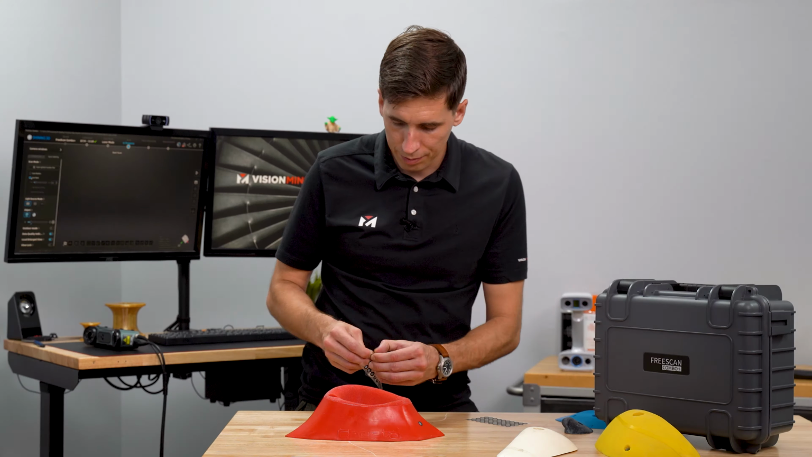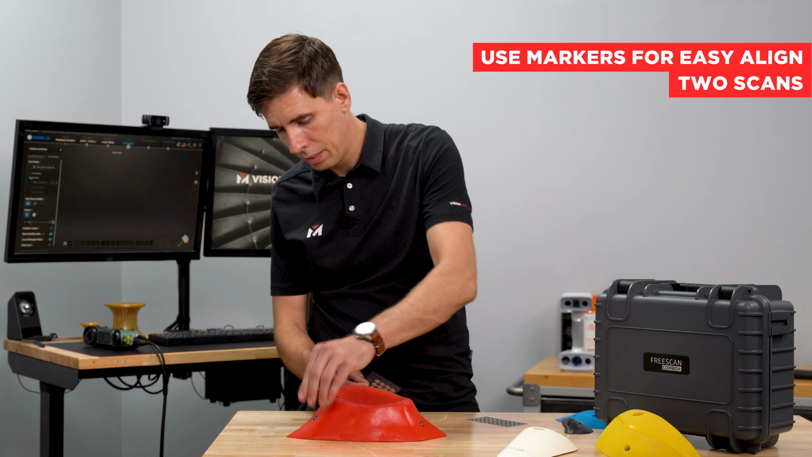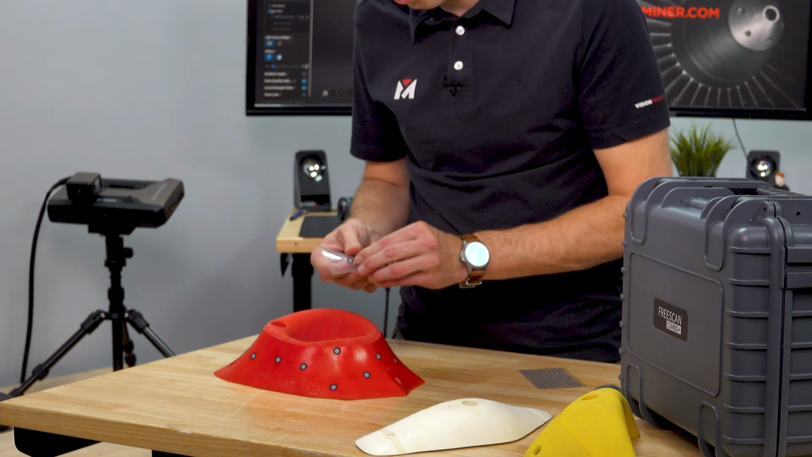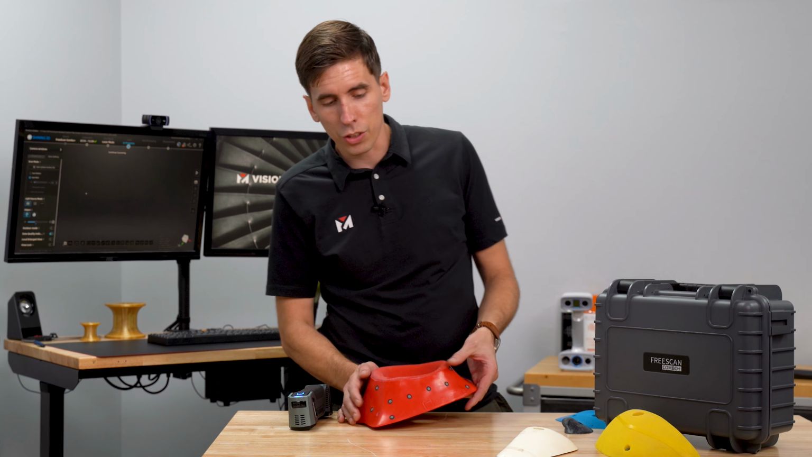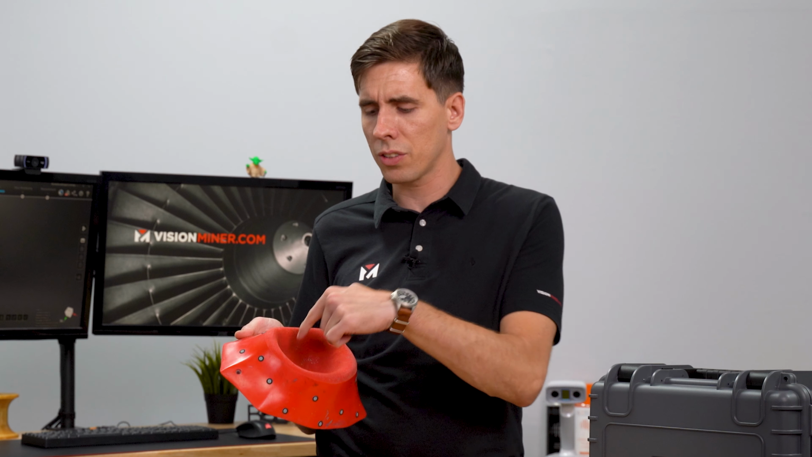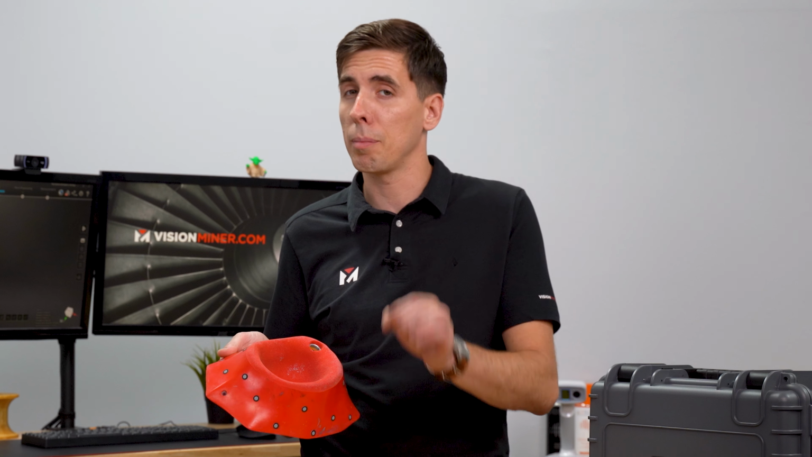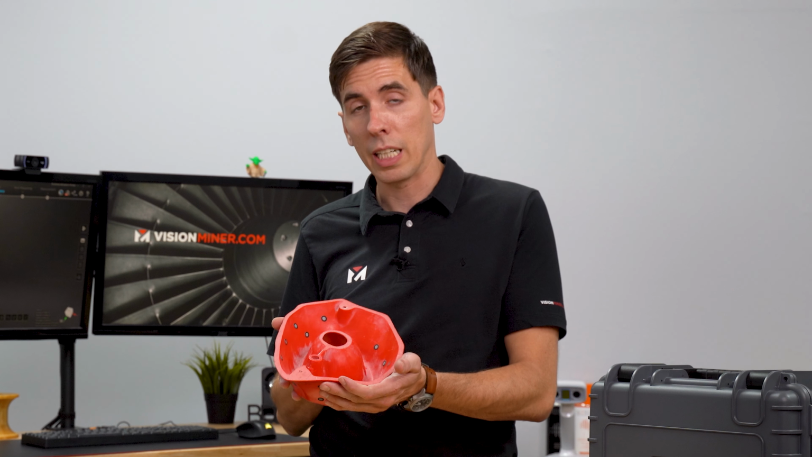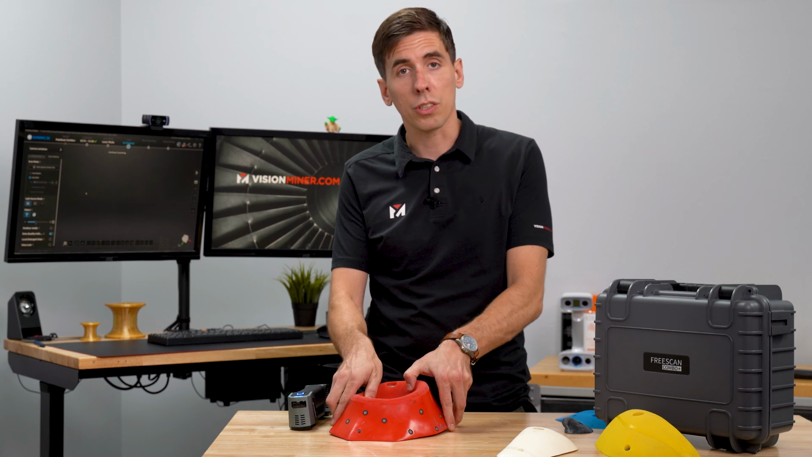Here we go. All right, so we've got our markers on the outside of the part and we've got it around. I didn't put any inside here because I want to capture that texture. I might need to, but we'll see. And then we'll go ahead and flip it over and get the inside. So let's just go for it.